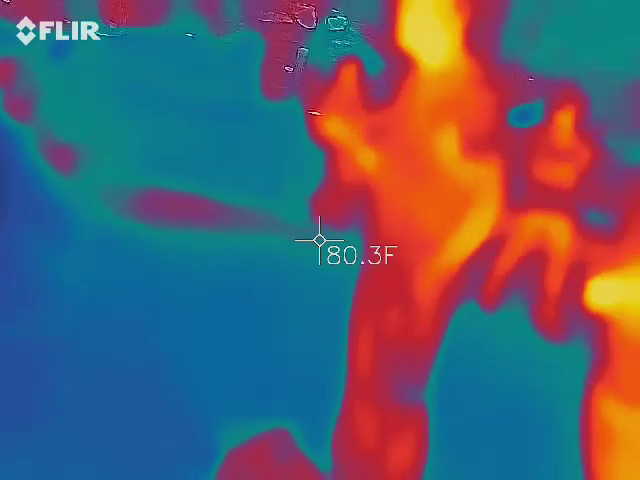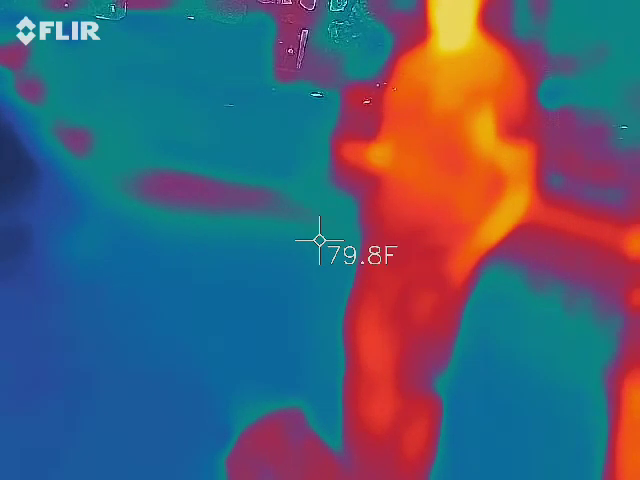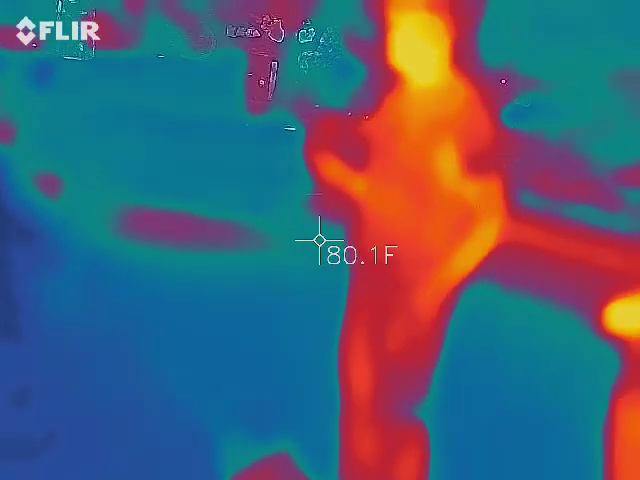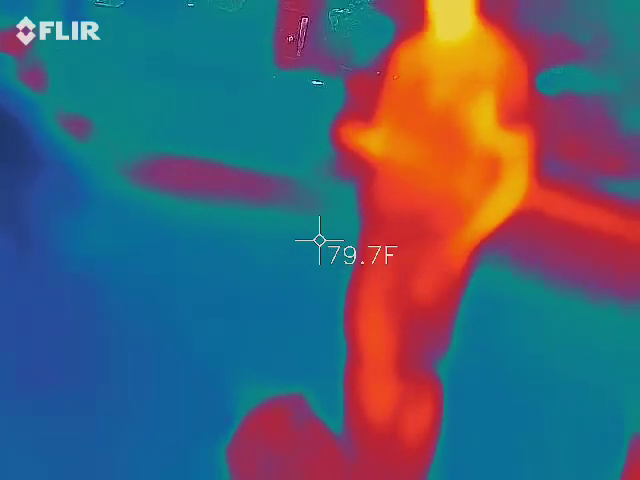EMF meters. See these on your shows as well? This is our first indication that something is actually happening, possibly with one of the other gadgets. They don't tell you how this thing works. It measures 3 different types of electromagnetic fields. Okay, super easy to use. You don't have to do anything.